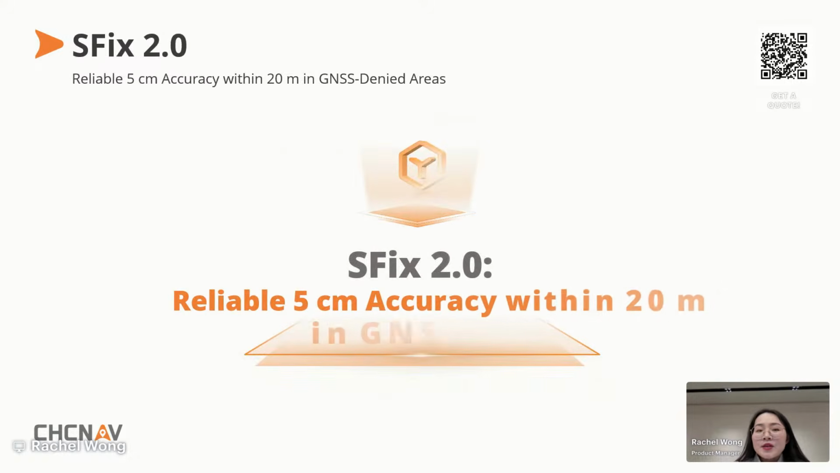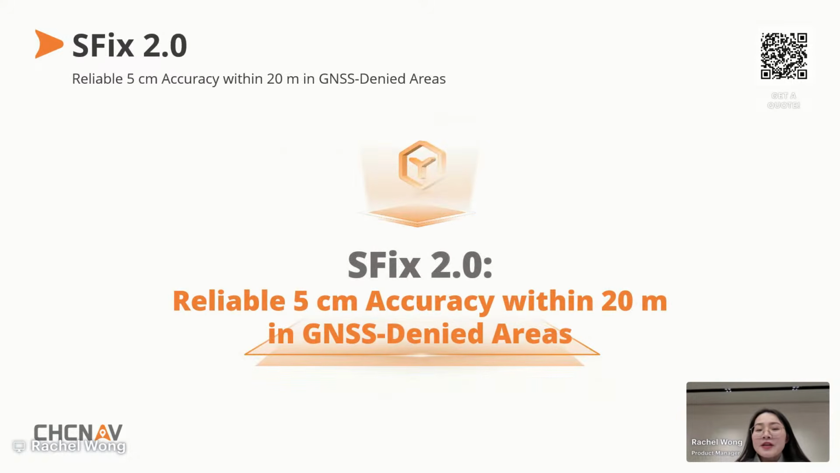So with ViLi i100, now we introduce the second feature, SFix2. Last year, SFix1 proved that reliable positioning in GNSS obstructed environments is possible, and SFix2 takes the next step. The key upgrade is simple and powerful: reliable 5 cm accuracy within a 20 meters radius, even in fully GNSS denied areas. This capability is now built directly into ViLi i100, designed to measure points that conventional GNSS simply cannot.